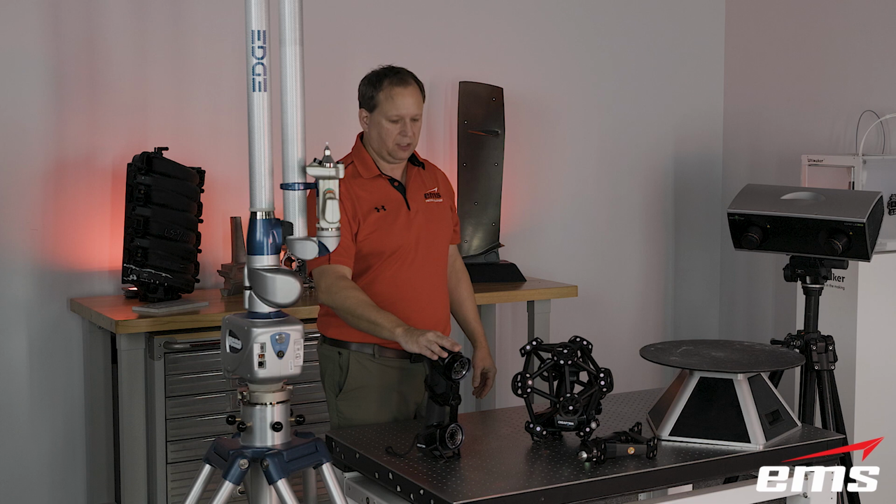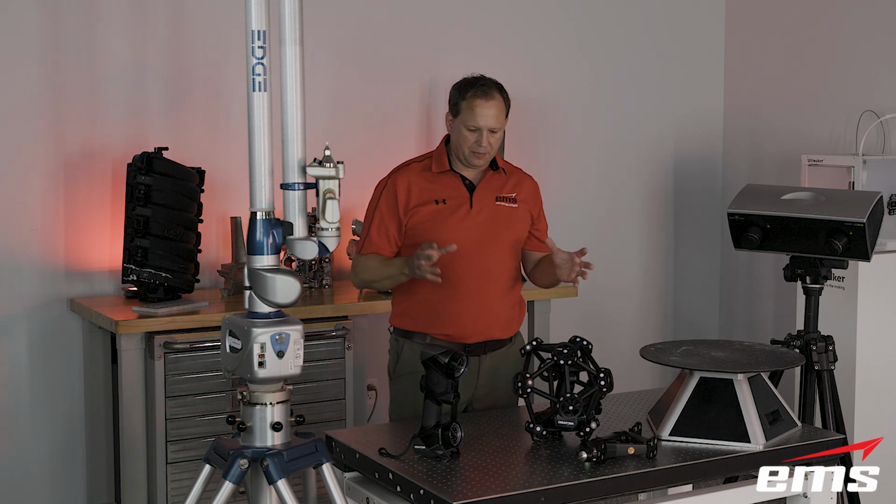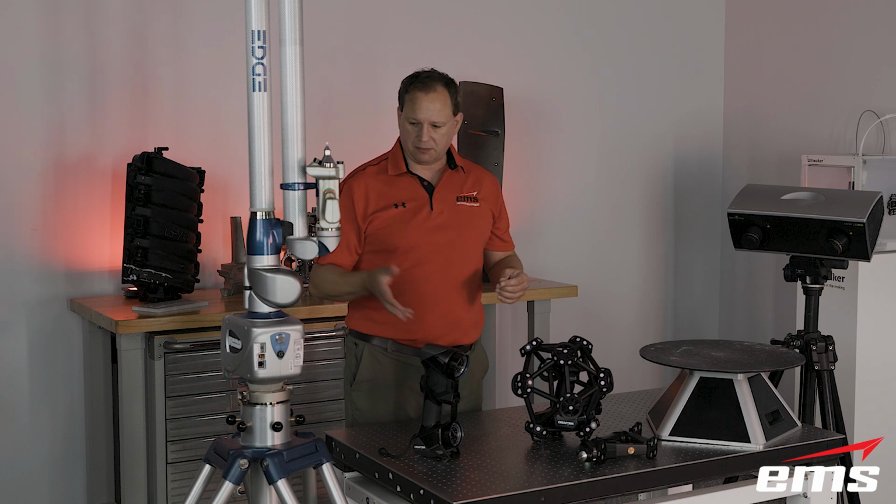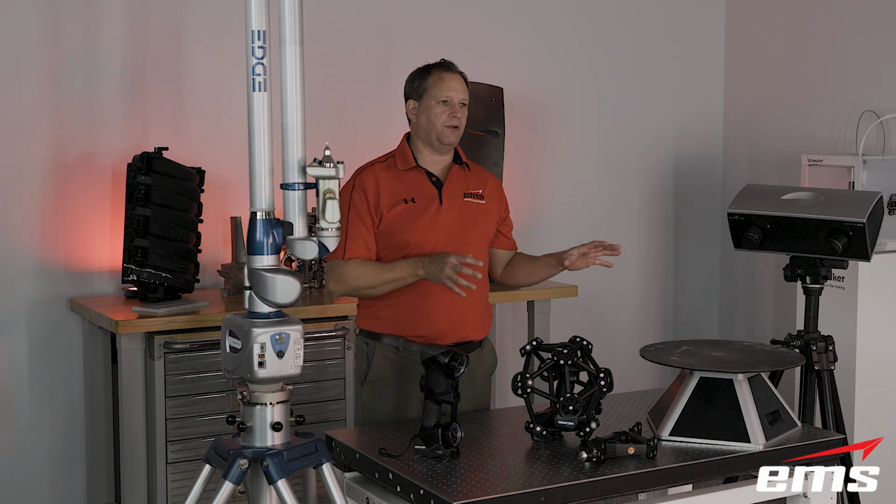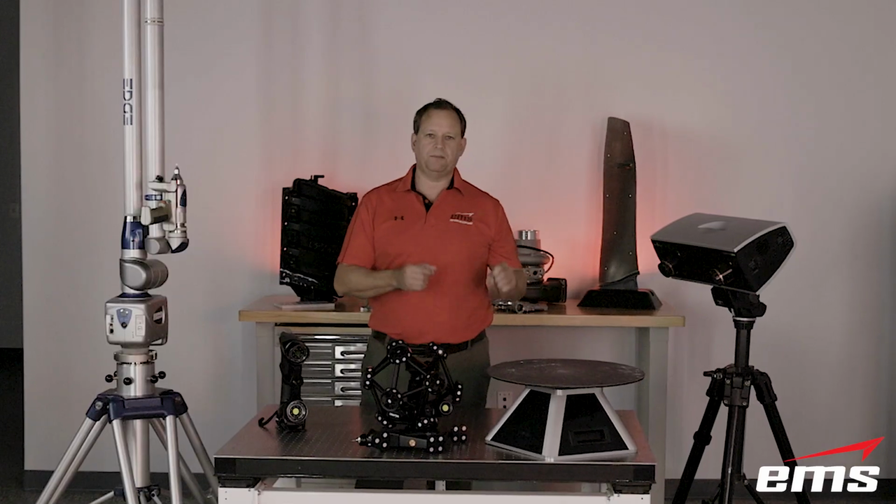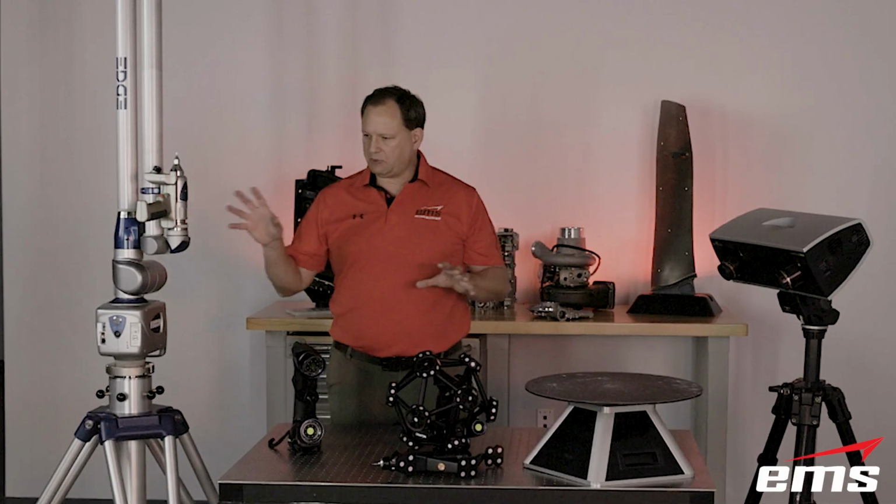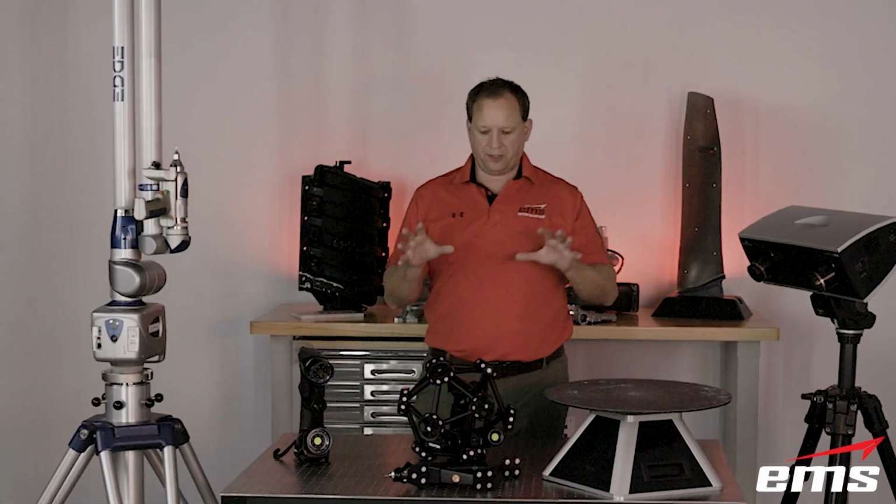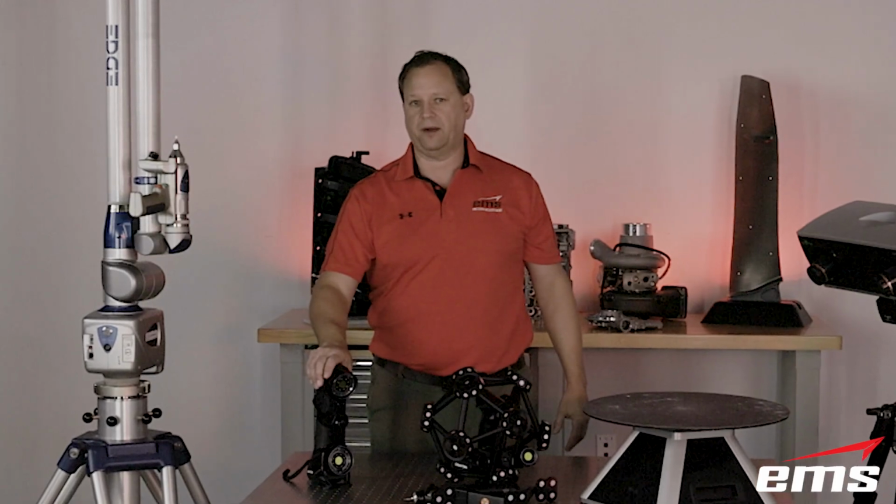Certainly the handheld scanners are by far the easiest as far as setup. They're just so easy. You pull it out and you calibrate it. The rest of them, you could argue, they're all about the same as far as setup. There's a little bit more to it, more things to plug in, more things to calibrate. One isn't necessarily easier than the other, just they have more to them than typically a handheld scanner.